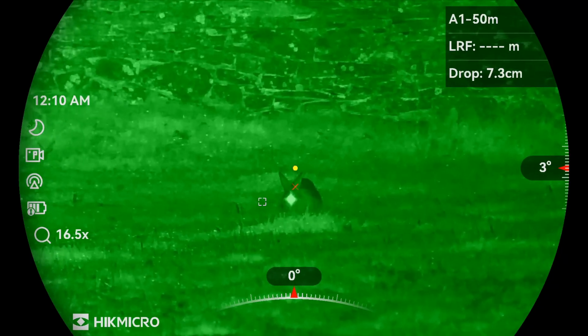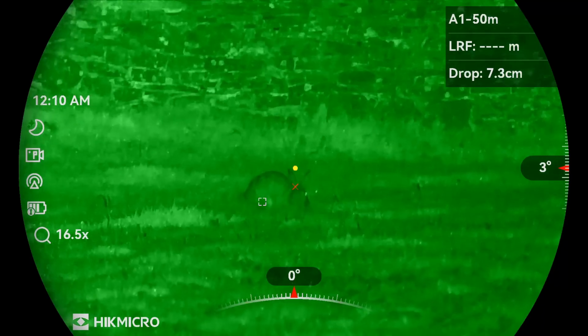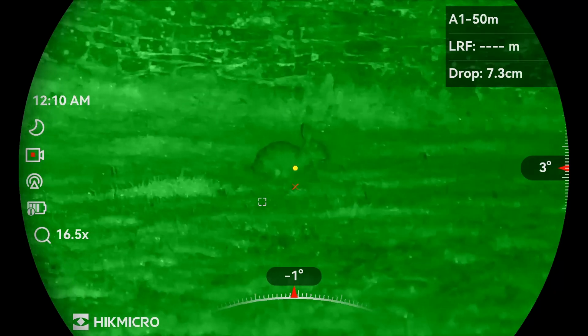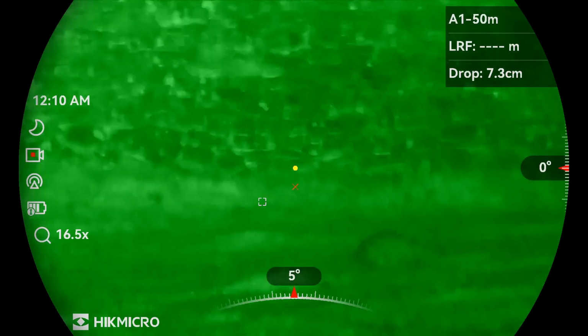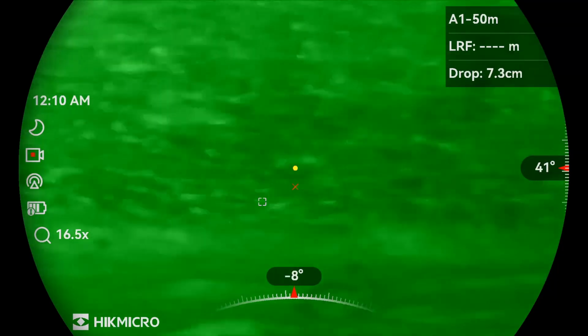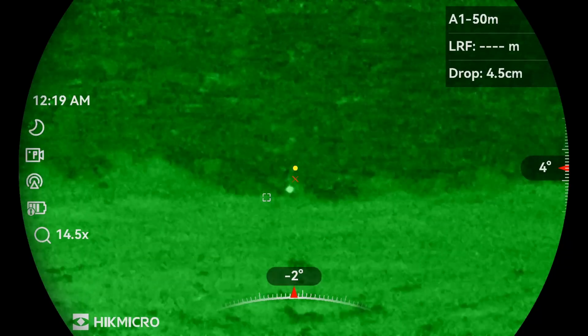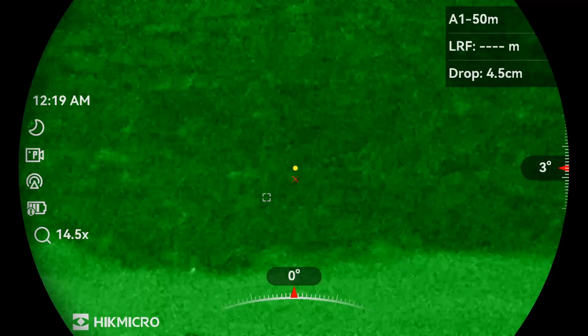I noticed this one's only got one eye. You can see there, there's no eye shine coming from the other side. I was going to try and get this one shot, but it ran off before I had a chance. The picture's gone grainy because the battery's going flat, so I'm going to nip back to the truck and put another 18650 in.